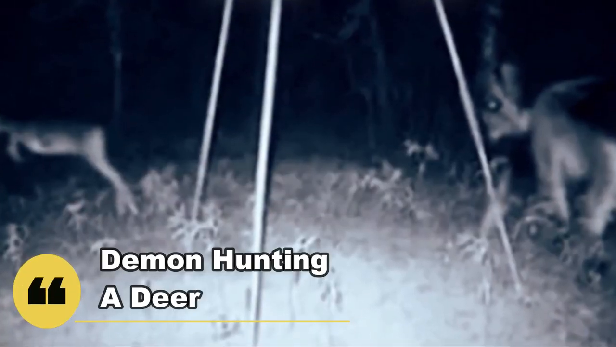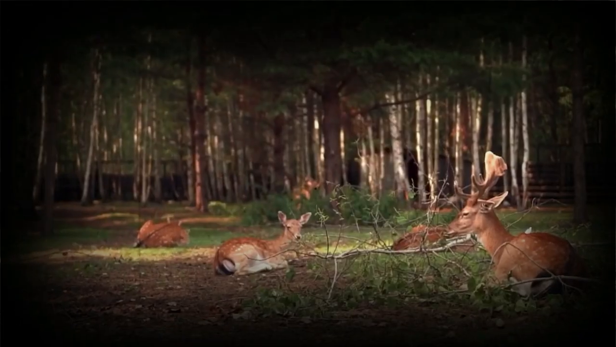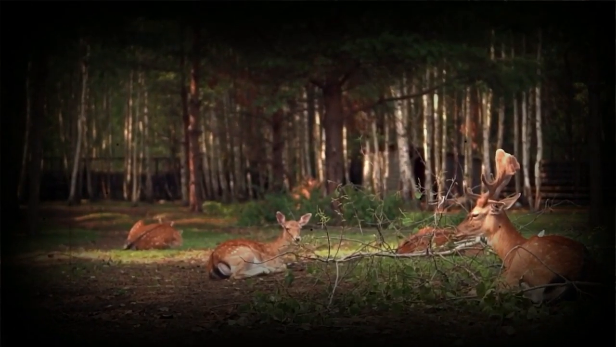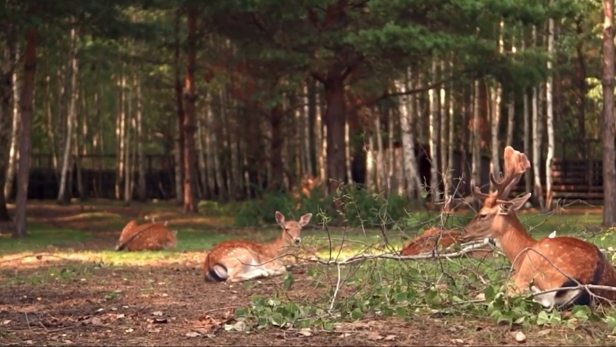Demon hunting a deer. In this video, we witness something incredibly ominous happen in the woods. By this point, a deer should be used to being seen as prey by many predators, but just like the deer, nothing could have prepared us for what chased this helpless creature down in the middle of the night.